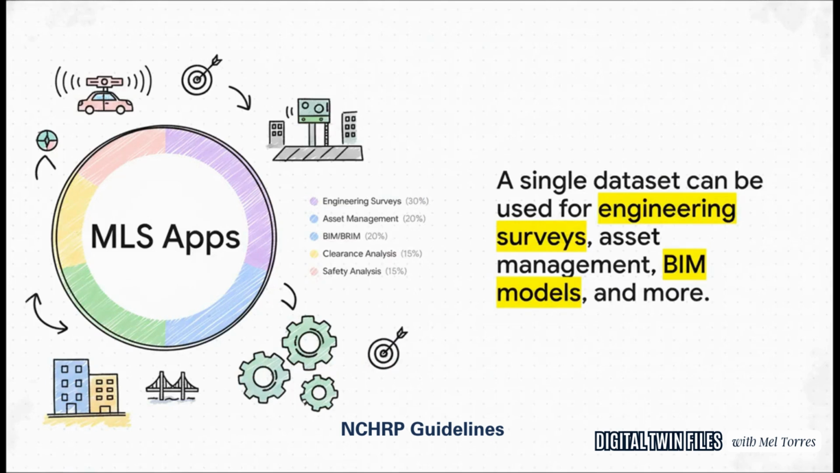From just one data collection, your engineering team can do detailed surveys. Your asset management folks can build a complete inventory. Your solid BIM team gets perfect as-built models to work from, and your safety team can run clearance analyses. The key is everybody is working from the exact same playbook, the same single source of truth. No more arguments about which data is right.